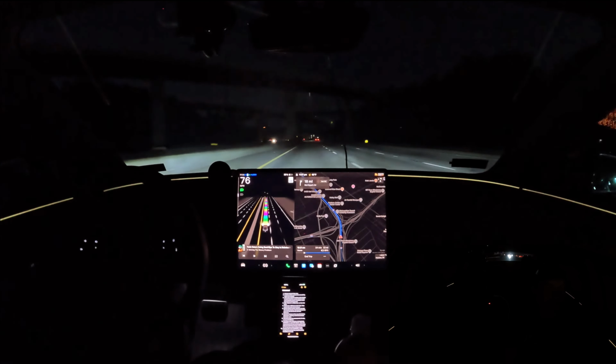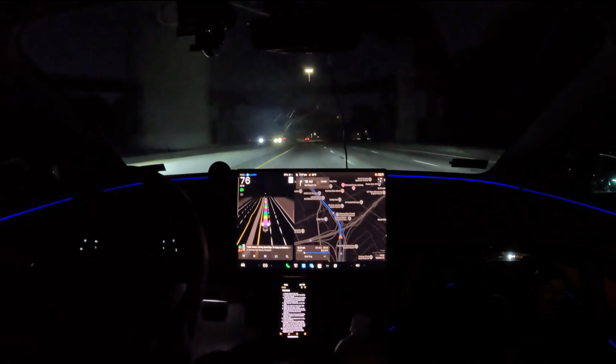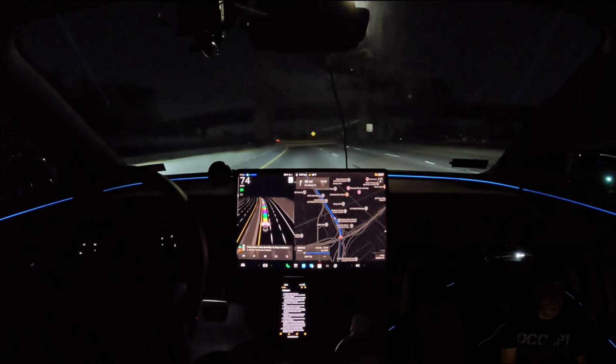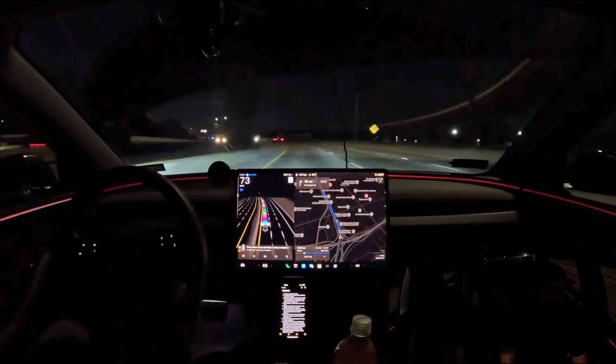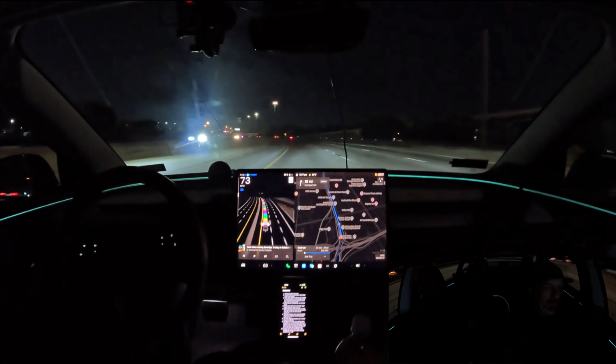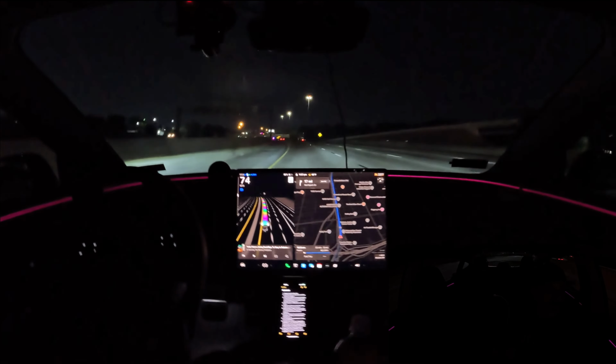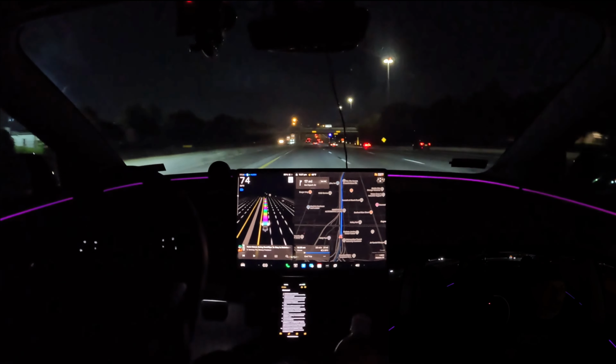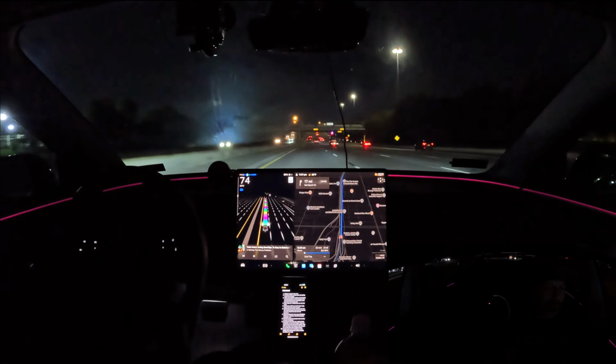We've got Robotaxi development since my last solo video. I think the last time that I talked to y'all, obviously we've had the Austin Robotaxi, and that has once again expanded.